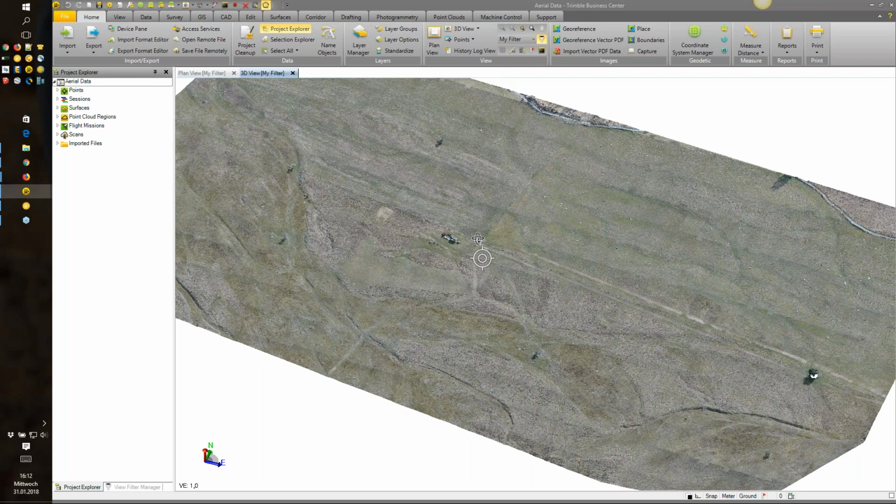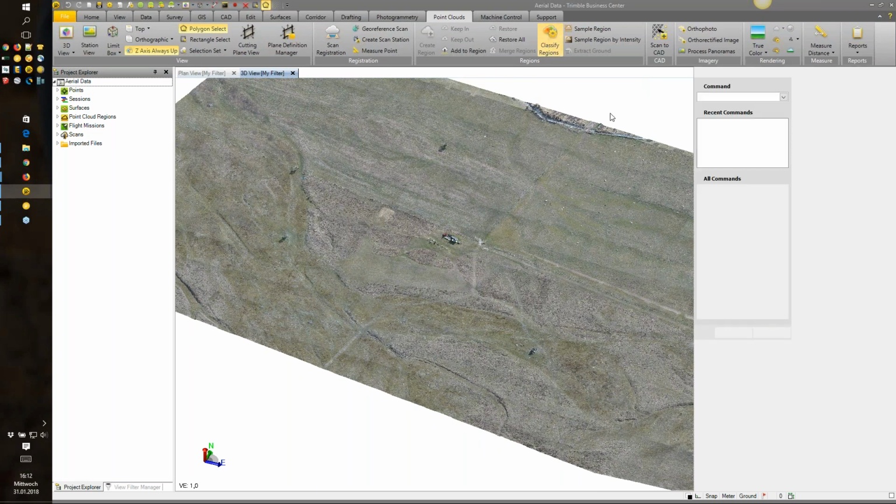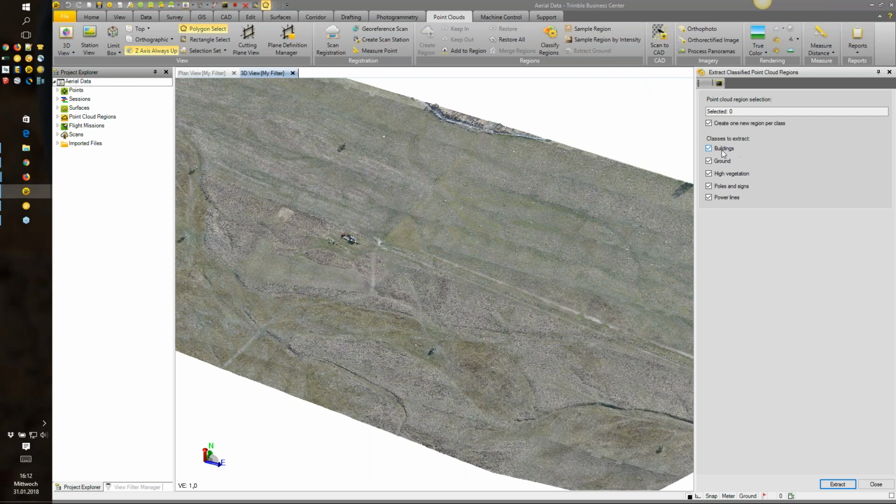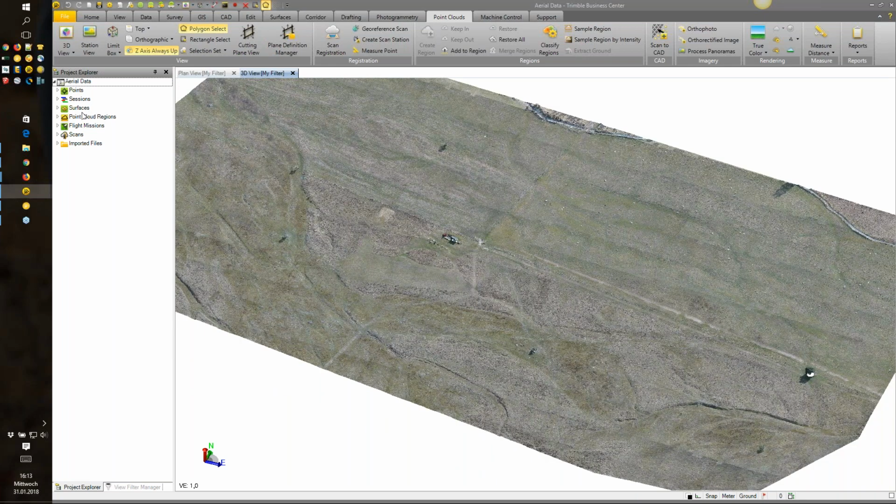Once we start with point clouds, we can go to the point cloud tab. We have different options available, for instance the classification region. Here we have options like buildings, ground, high vegetation, poles, and signs. In that case, it makes sense to extract the ground. There's a specific option available in TBC called extract ground. I had done this up front because it took a while, around a few minutes.